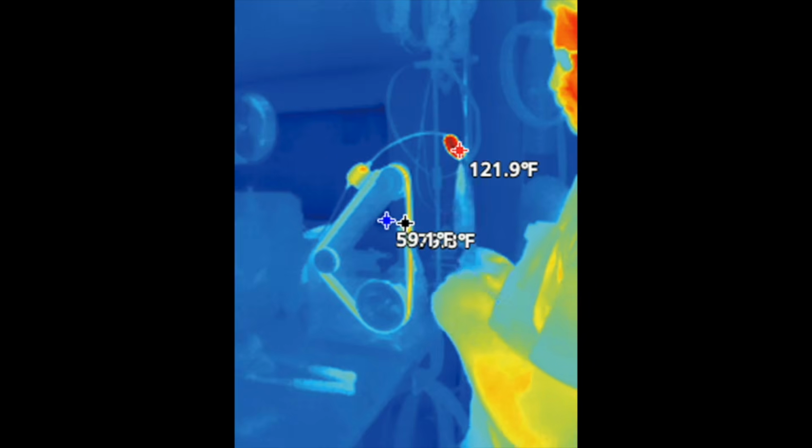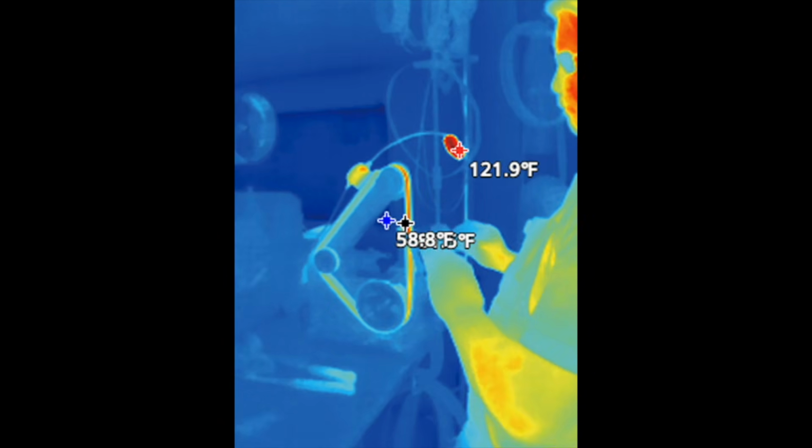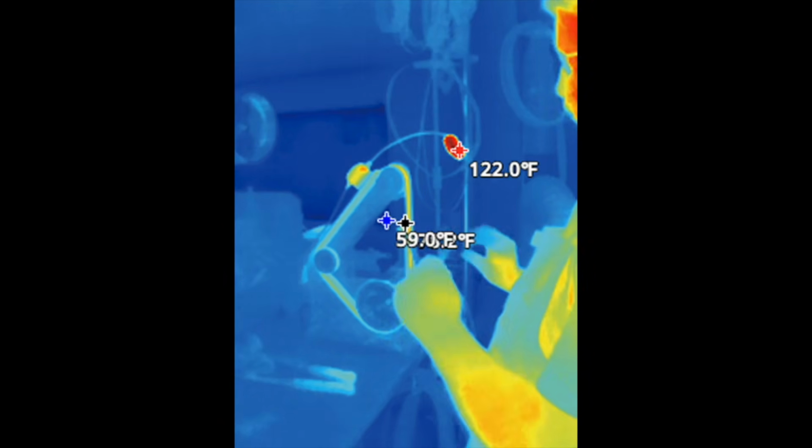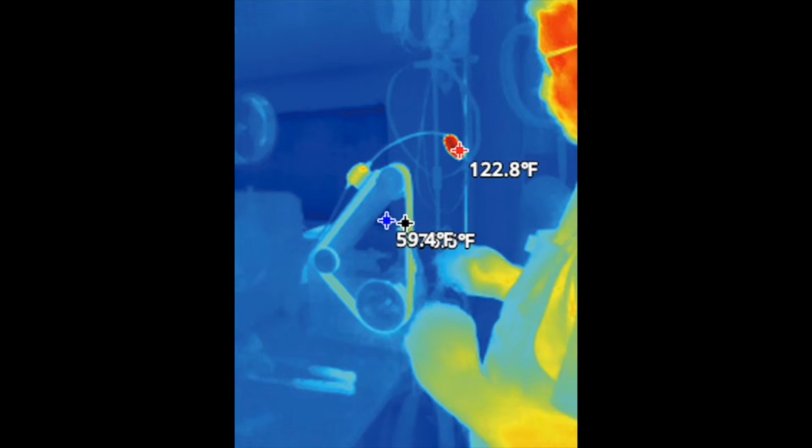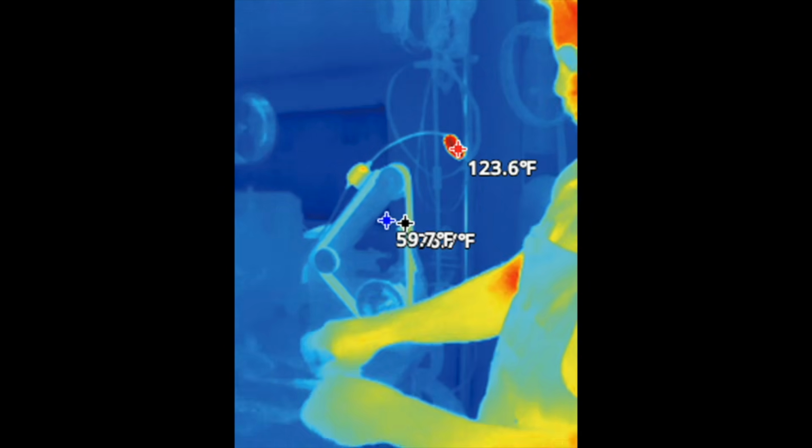Oh, actually, you know what? I'm sorry. Is that my strop? Yeah, that's my strop. I'm sorry. This isn't the sharpener. This is me stropping. I wanted to see what the temperature was from the leather because sometimes you feel that get a little warm.